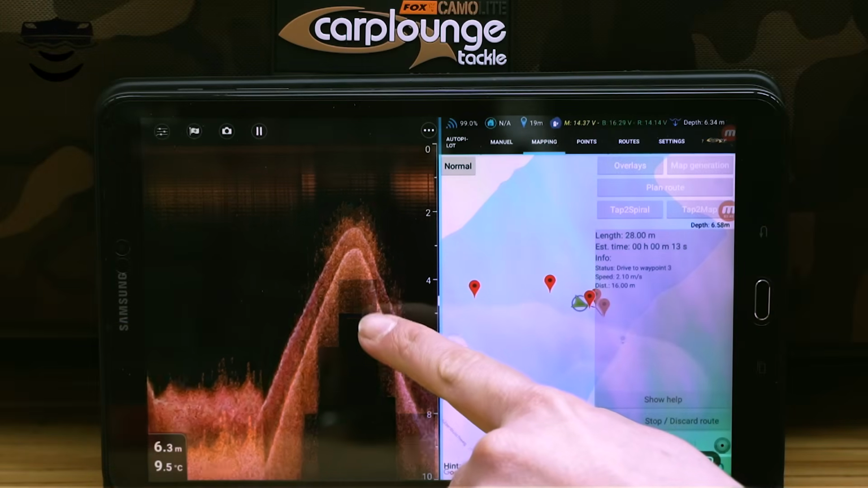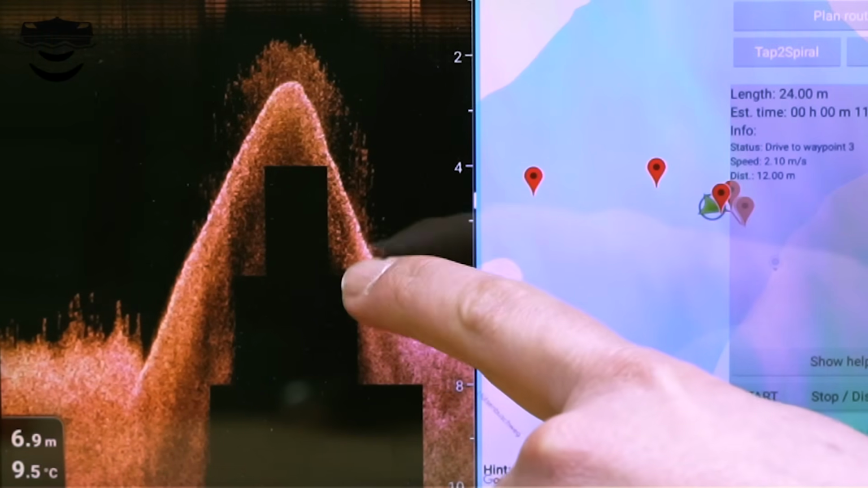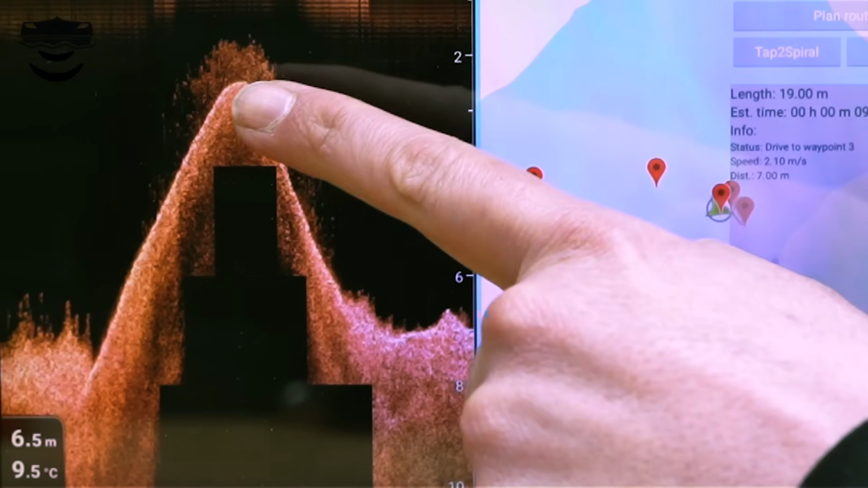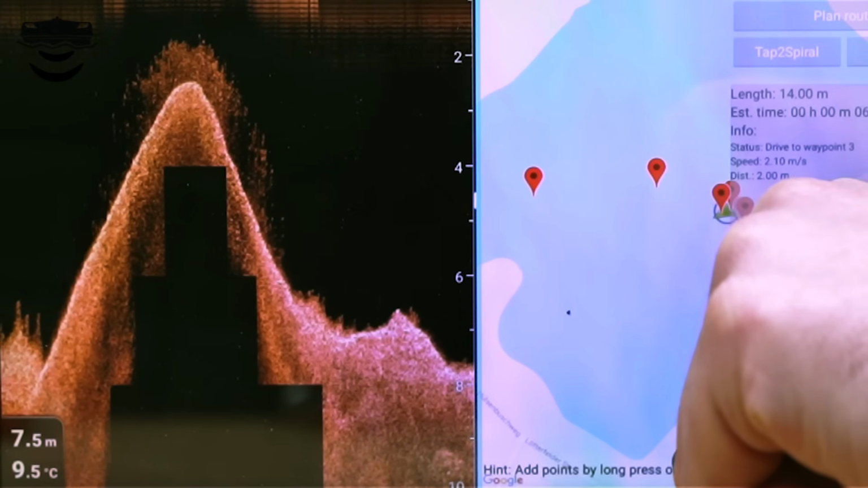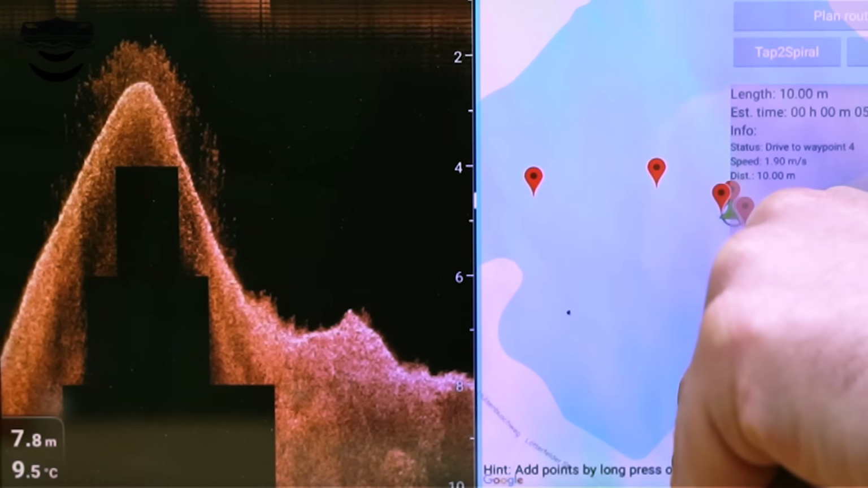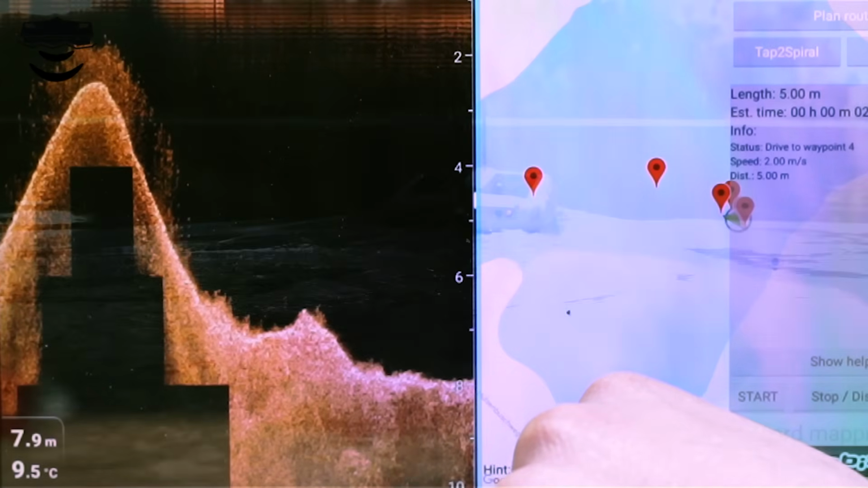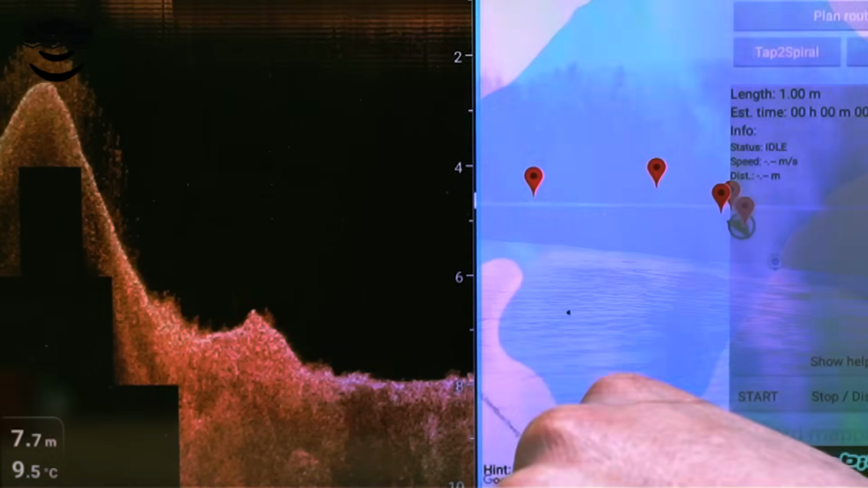For example, as you can see here, a big sandbank with a big amount of weed on top. The sandbank itself is totally hard bottom. And there's one extra benefit with the Raymarine echo sounders, which is definitely not available with all other echo sounders. It will show you the bottom hardness even underneath the weed. This is a big benefit, that you always know there is hard bottom, no mud or whatsoever. So this makes it very special in my opinion.